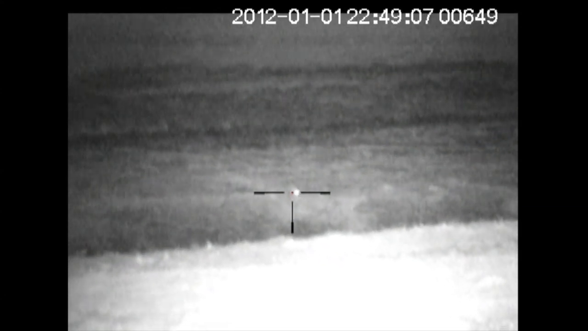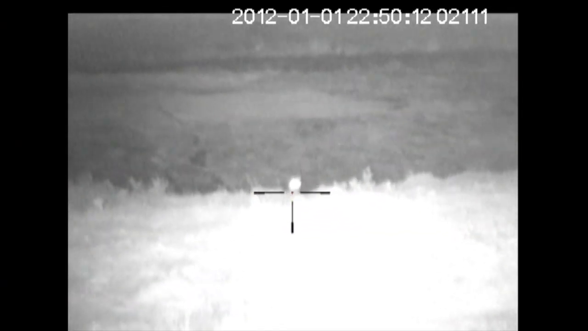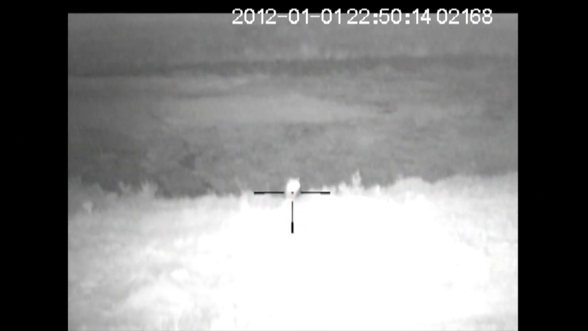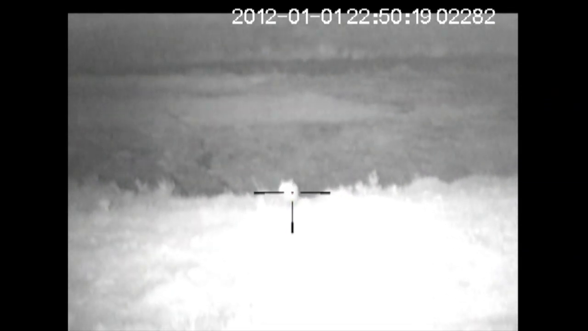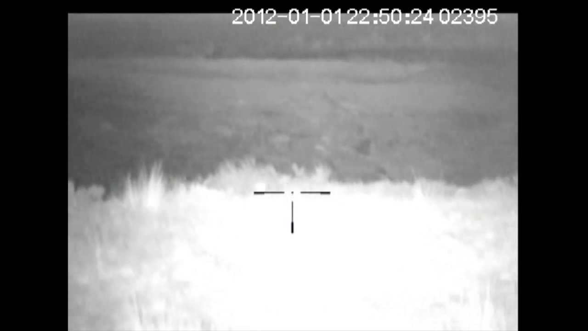Its movements are picked up clearly by the Pulsar DigiSight N750, but Guy is wary of taking the shot. The fox is only a short distance away, and Guy's lack of experience with digital night vision equipment makes him hesitant. Guy holds off on taking the shot, and they soon lose sight of the quarry. With the fox gone, Guy, Phil and Byron head out on foot hoping for better luck. But they return empty-handed to the truck once more.